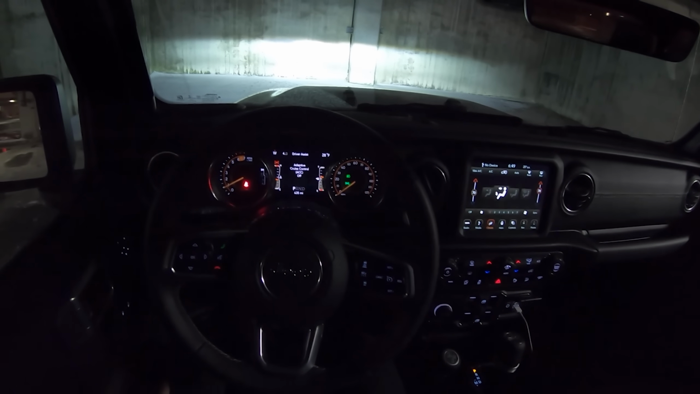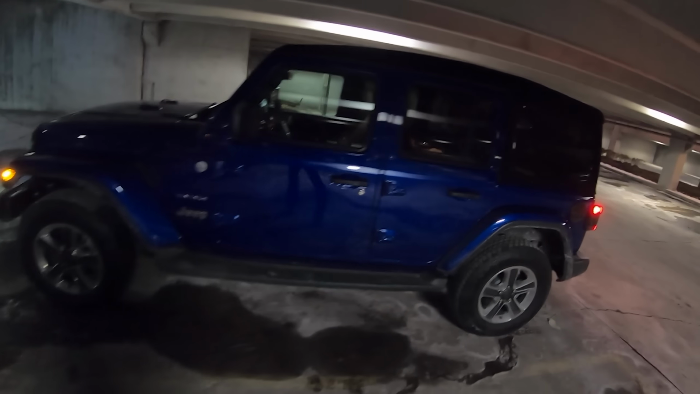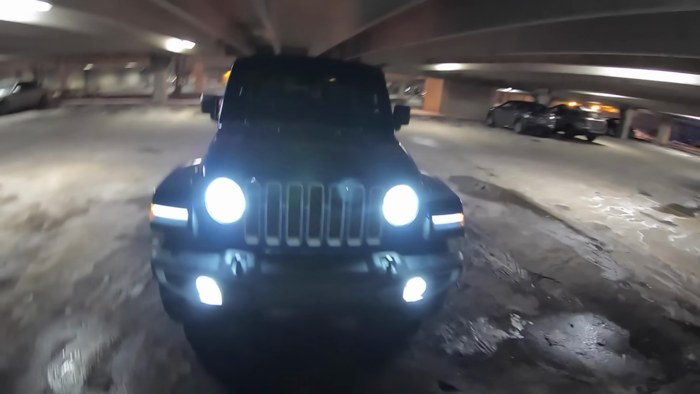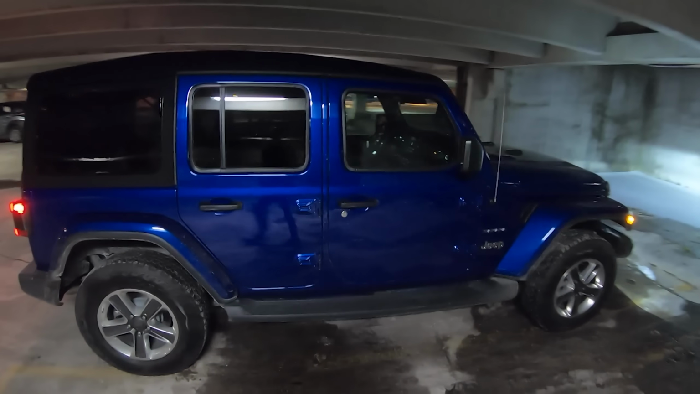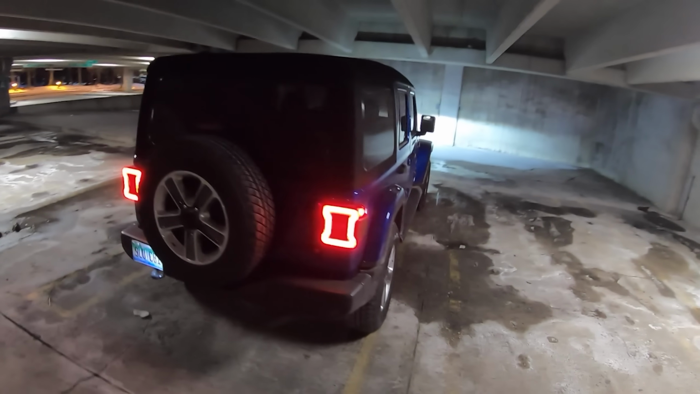Hey guys, I'm back in the 2019 Jeep Wrangler Sahara. I wanted to give you guys some thoughts on this Jeep, just what it's been like to live with this week, and also give you a night drive. Show you what those headlights look like in the dark, and just go over some overall opinions on what this is like to live with, some of the pros and cons.